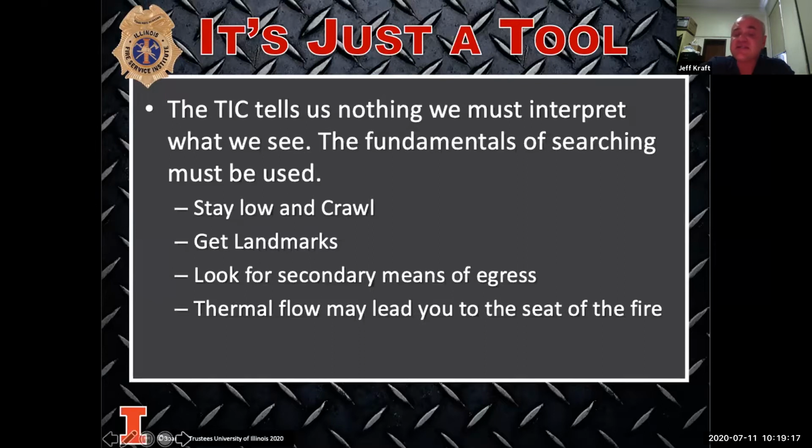The camera gives us the ability from across the room to look for a secondary means of egress. From a doorway, I can see where the next door is, or I can see where a window is on which wall, and I can let the firefighters I'm working with know where that secondary means of egress is. That's going to keep us a little bit safer.